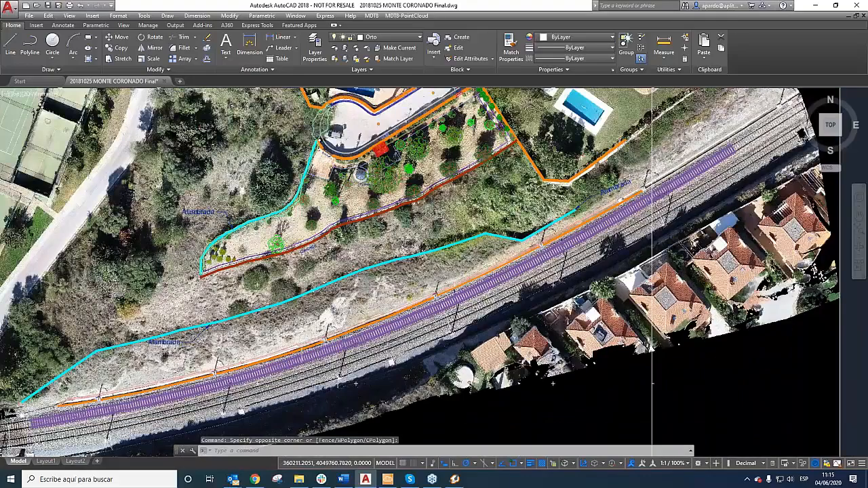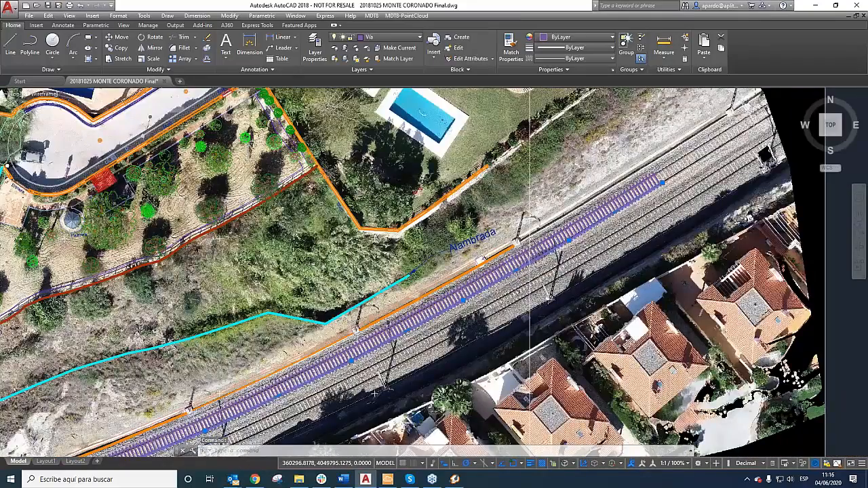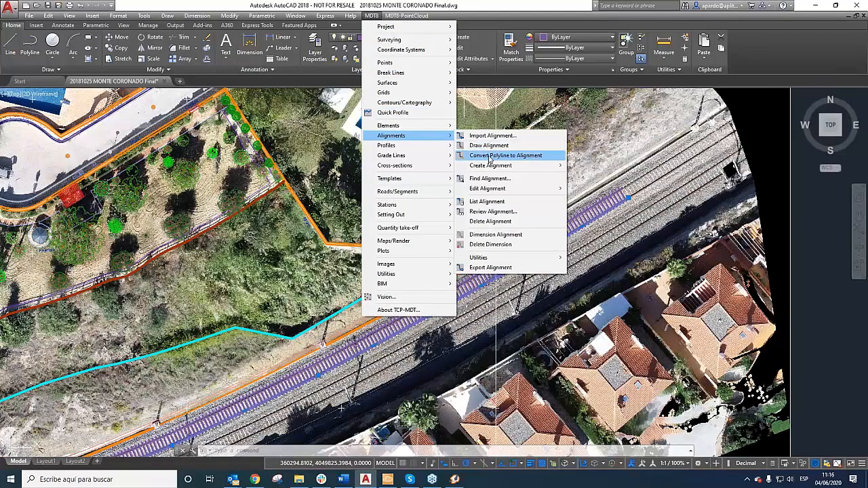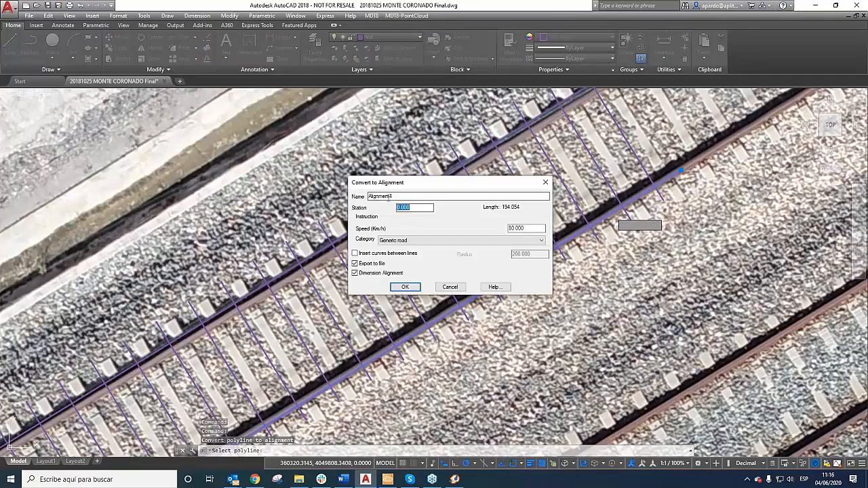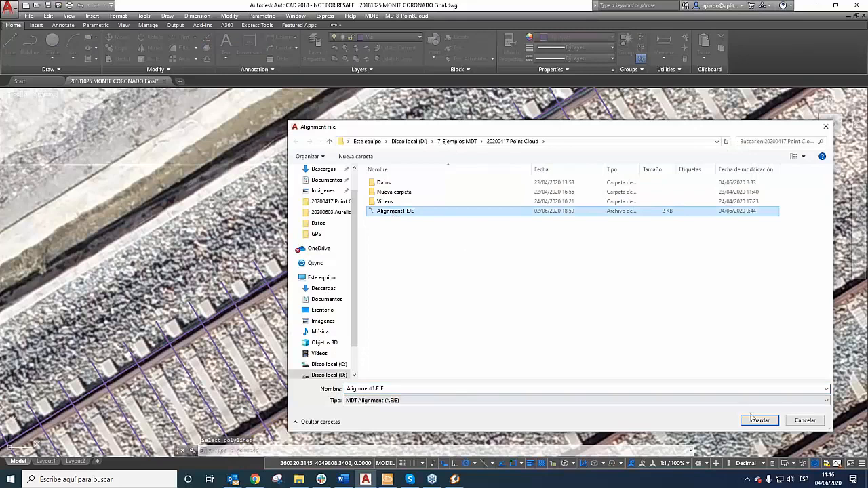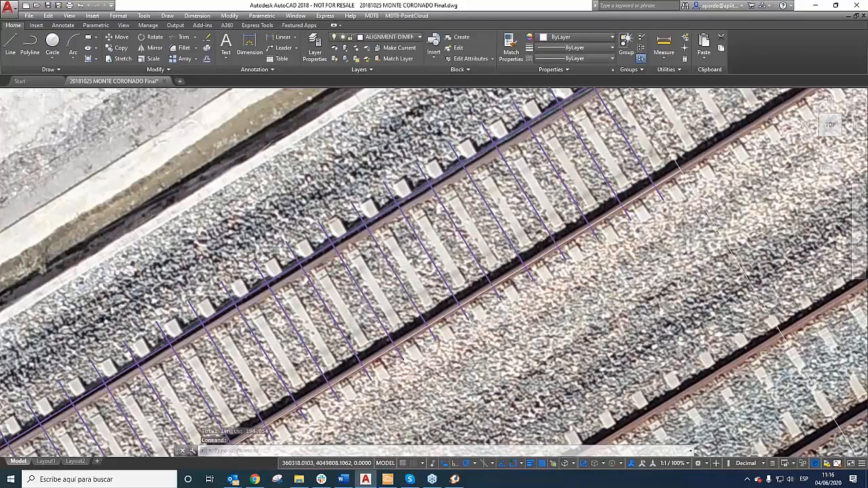But now we need to create a horizontal line. We are going to use this real line and convert it to a horizontal alignment. Now, MDT, alignment, convert polyline to alignment. I'm going to create an alignment and name it. I'm going to save it here to replace the other one. I'm going to show the dimension of the alignment.